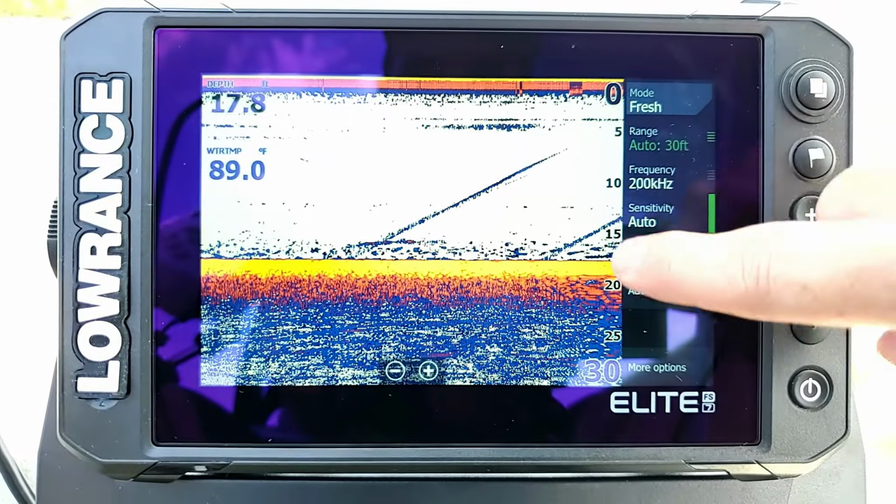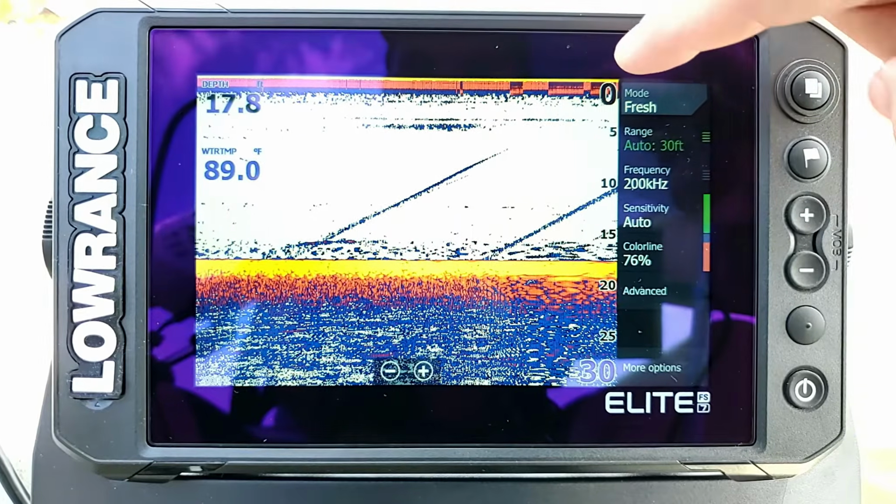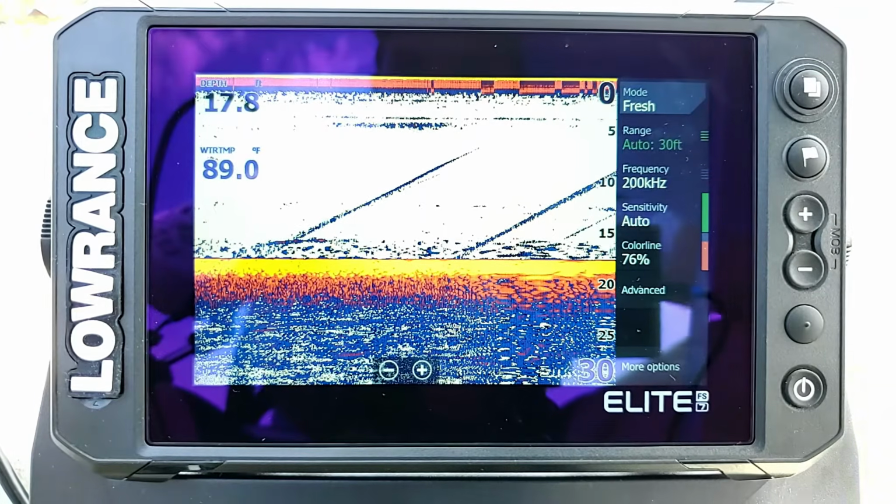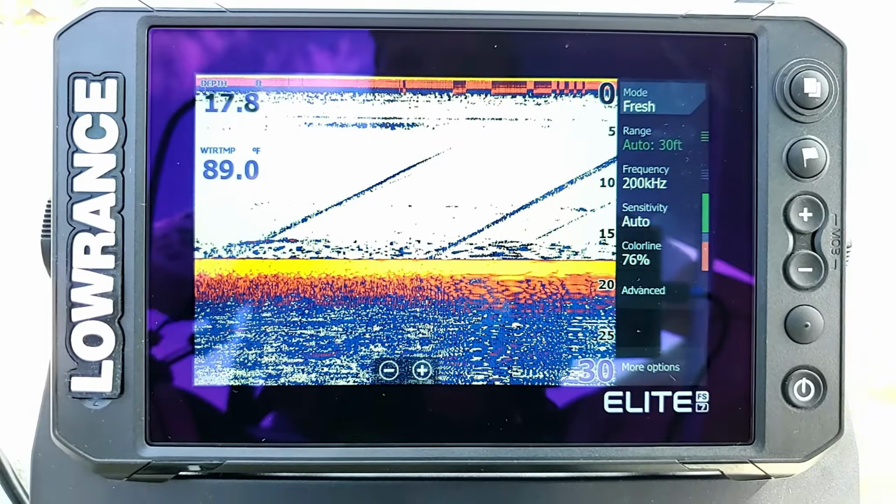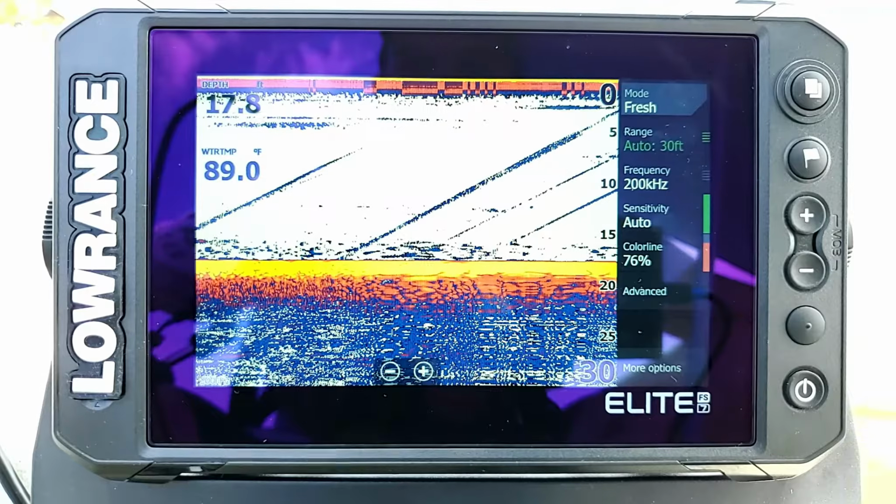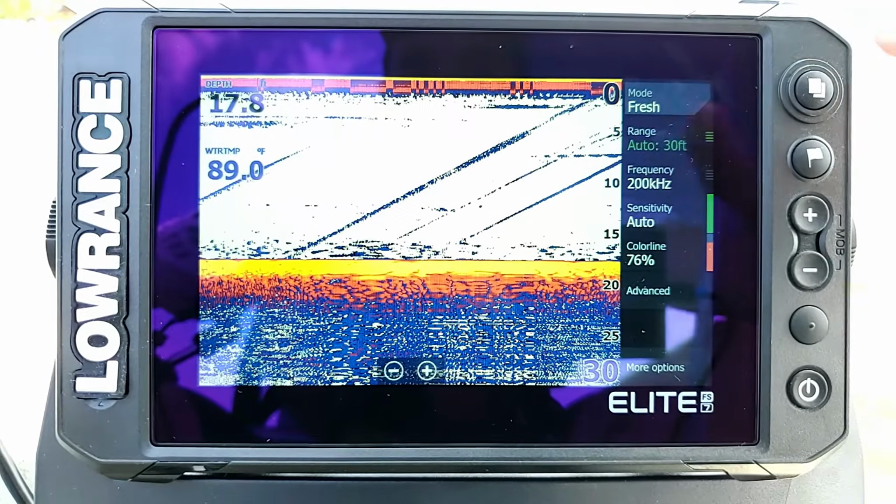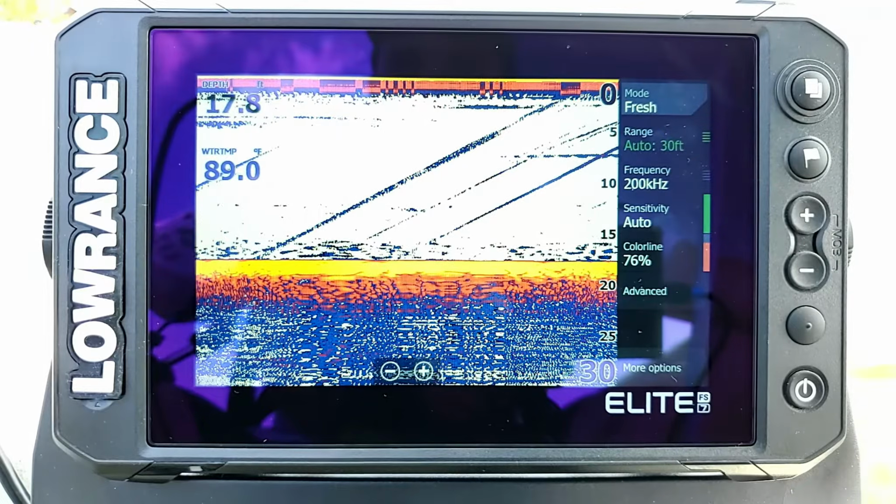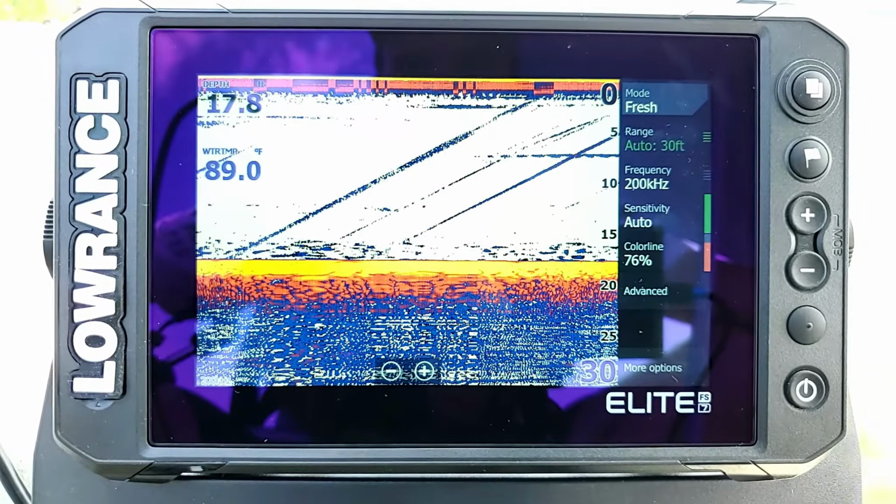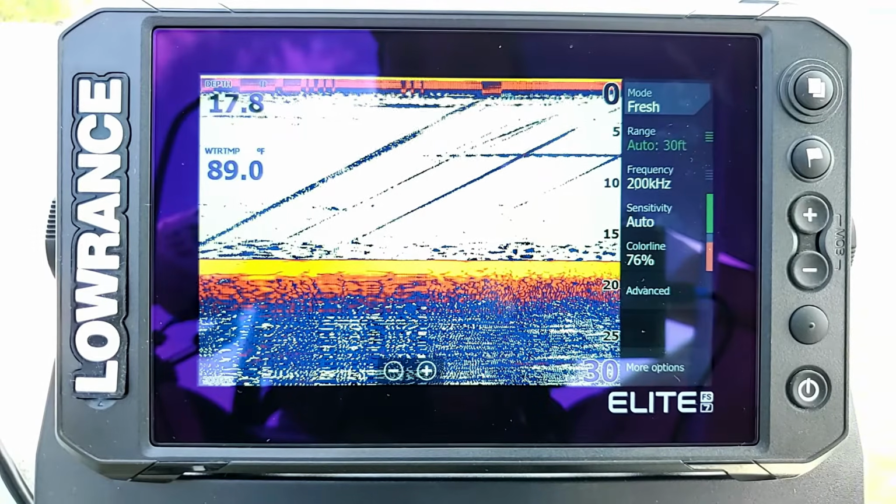Now with everything else on the screen, don't be alarmed, up here at the very top of the screen, you're going to generally get a lot of color. That's just surface clutter. A lot of times that's going to be dirt or silt and stuff that's floating on the top of the water. It can also be a lot of oxygen that is settling along the surface there. Now we can go through and filter that out, which I'll show you in a minute, but we don't want to filter it out too much because if we do have fish up in that area, it will filter them out as well.